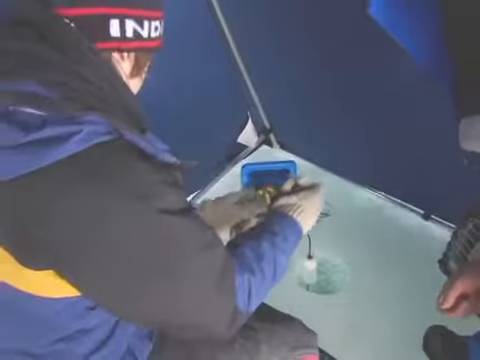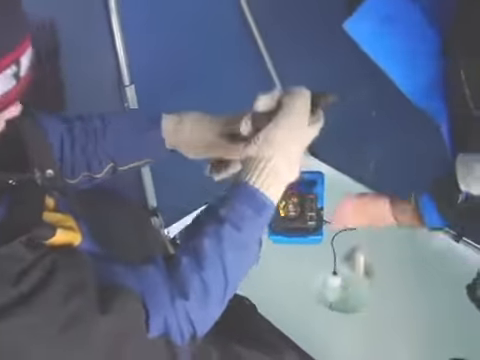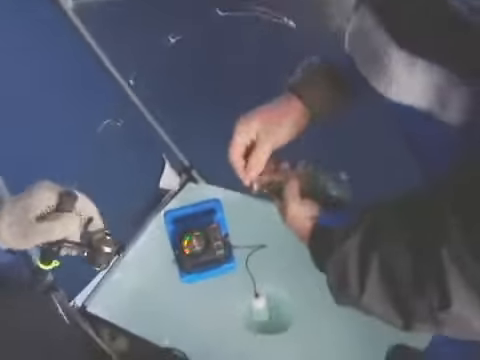The boys quickly relate to the Vexilar display and how it helps their fishing success. As you can see, they are having no problem mastering the art of ice fishing with a Vexilar.